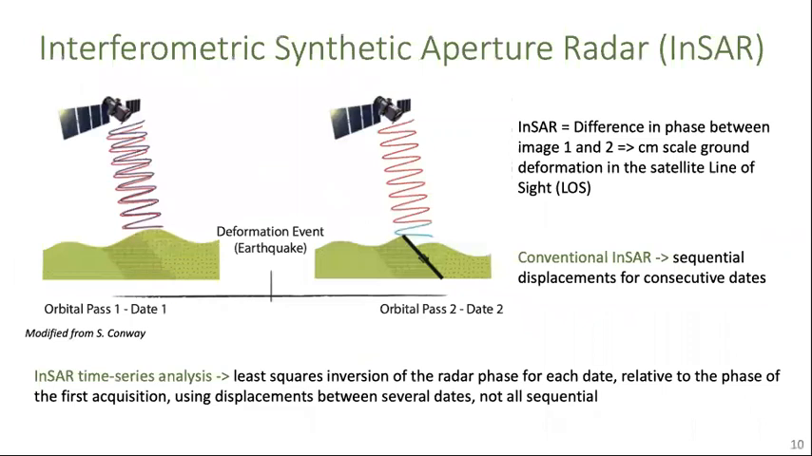We can partly overcome the challenge of lack of ground instrumentation by resorting to remote sensing techniques such as InSAR, where the difference in phase between two radar images given a deformation event is used to provide the centimeter scale deformation in the line of sight of the satellite. Conventionally, we look at the displacements between two consecutive dates, as was done to identify the 2010 and 2014 displacement events. However, coherence can be lost for time intervals greater than a few months.